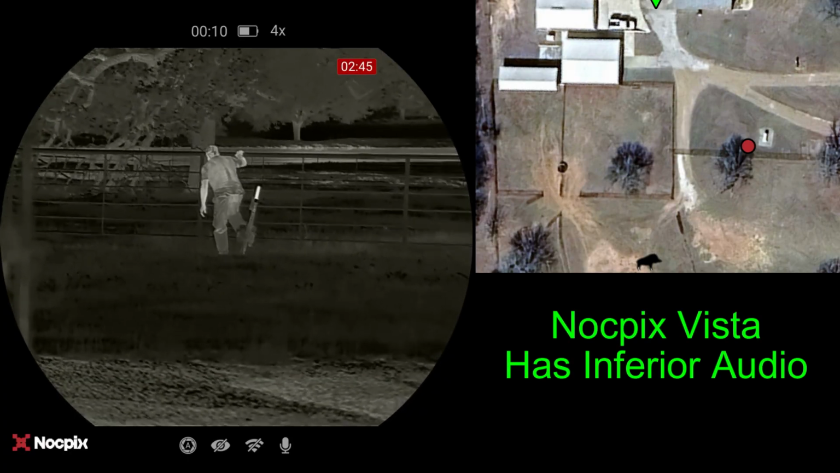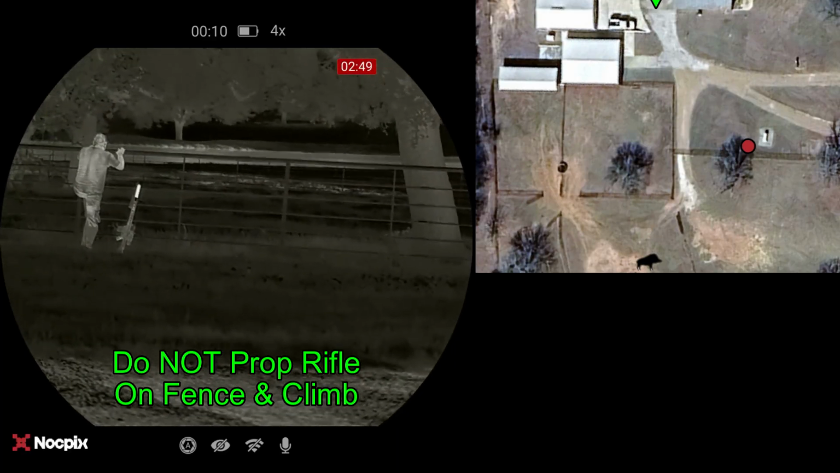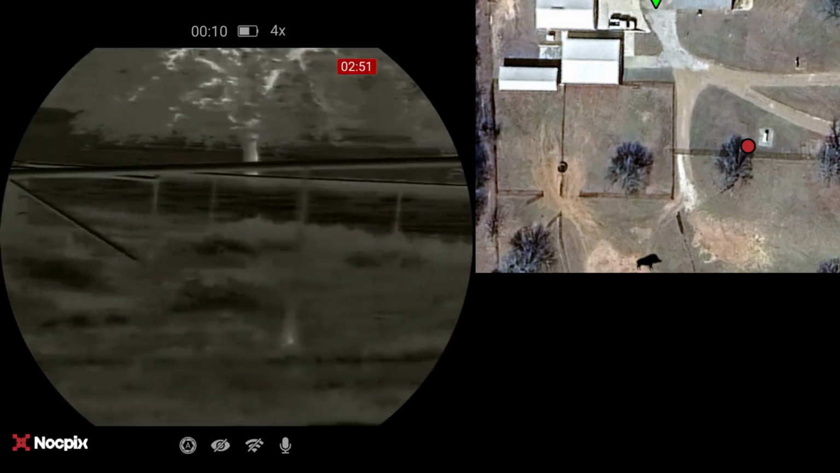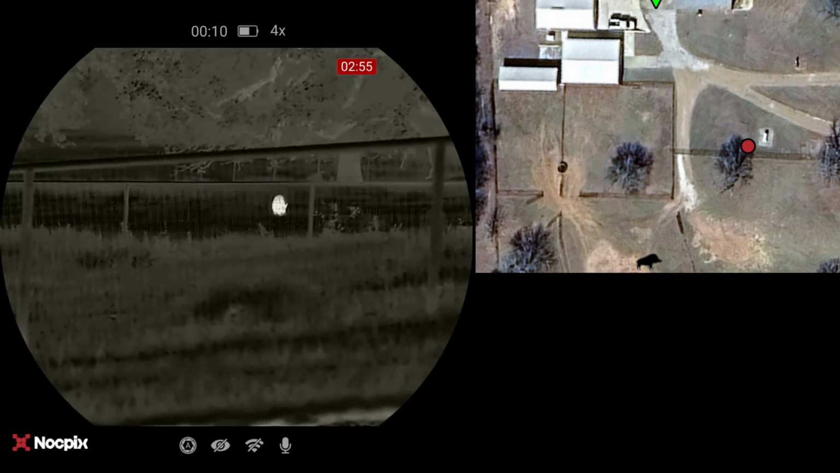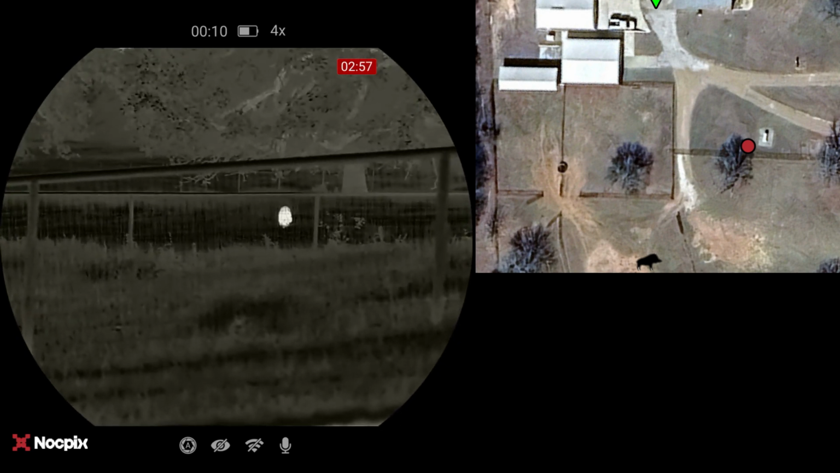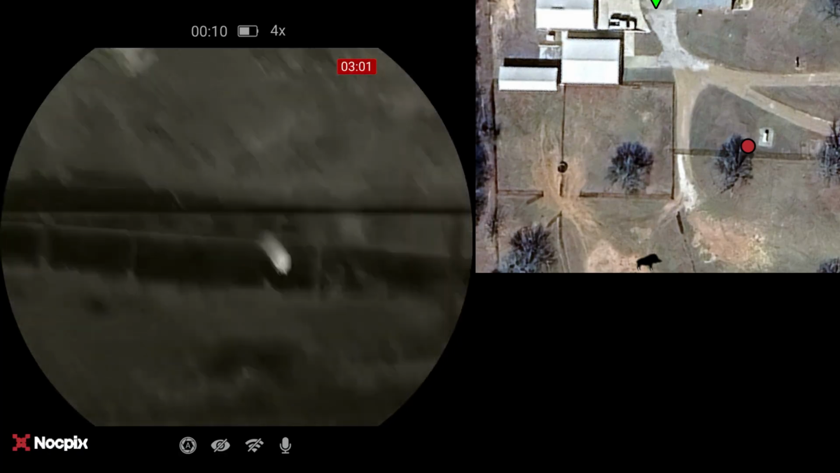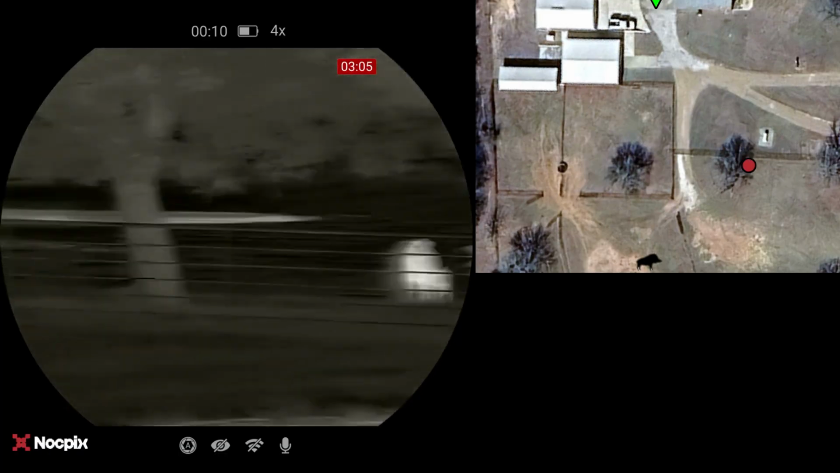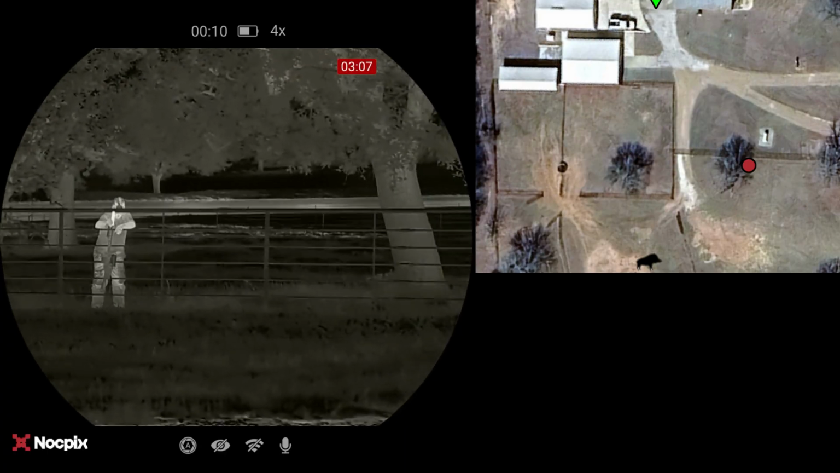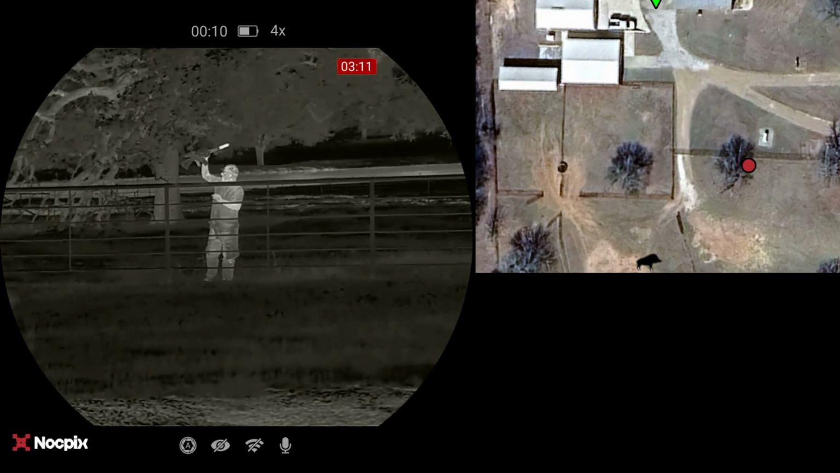I think Ben is going to go over the fence here. Propping your rifle on the fence you're about to climb isn't too safe. I do not suggest doing that. So the pig doesn't take notice of Ben, which is good. So again, this was just going to be a quick little 30-second stalk while Ben just got out of the truck and walked right over there and shot the pig, and here we are several minutes into it.